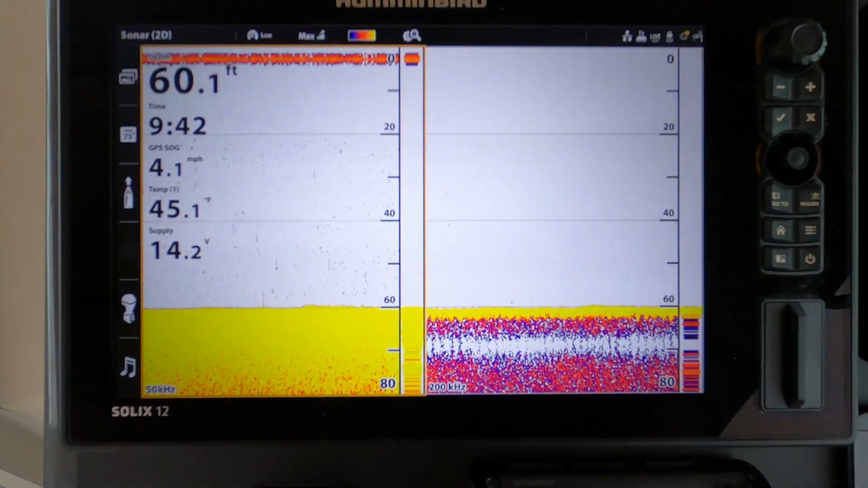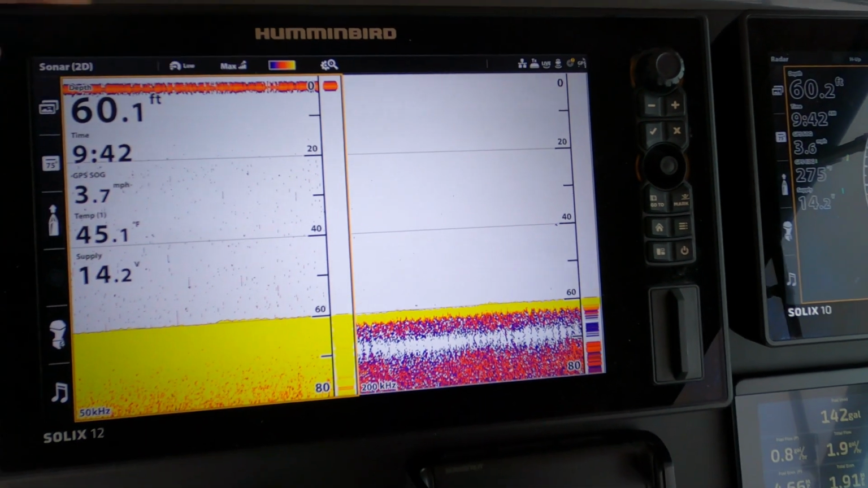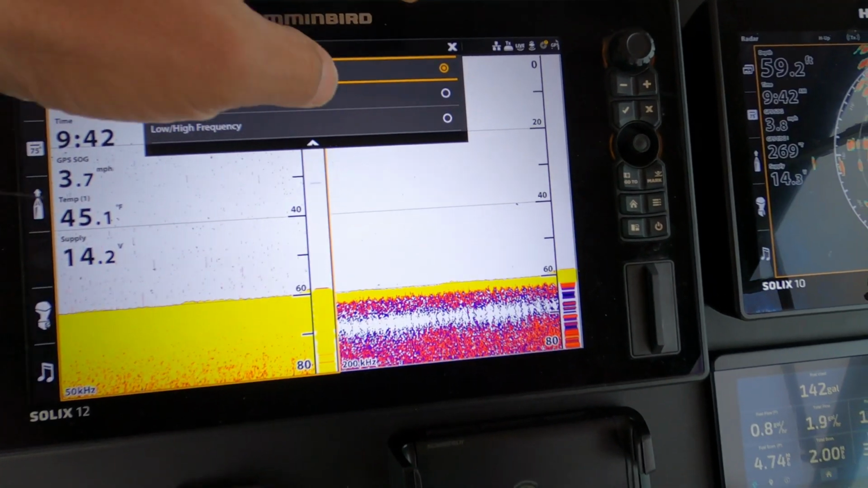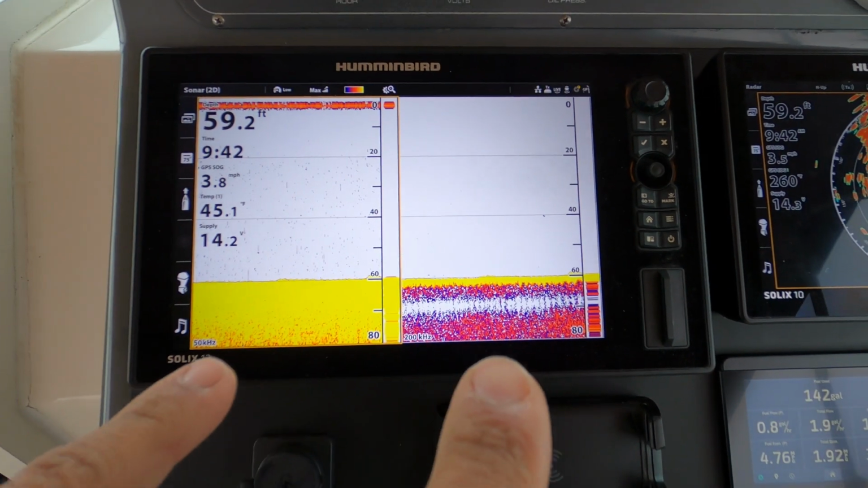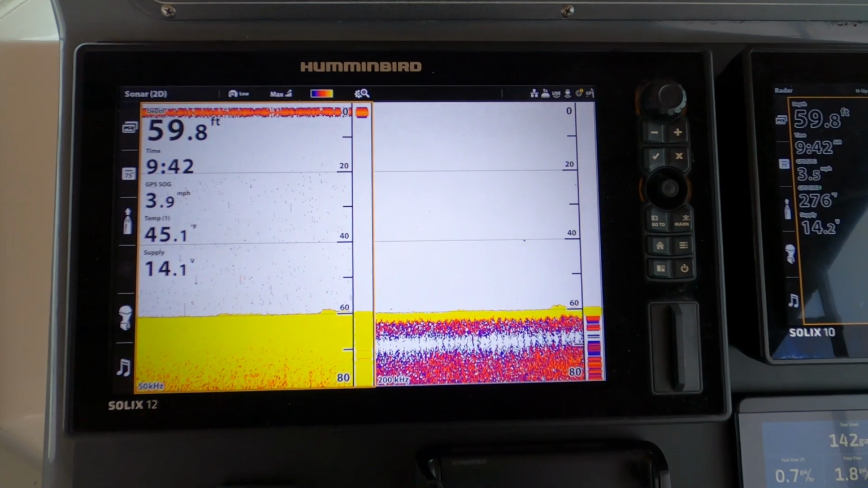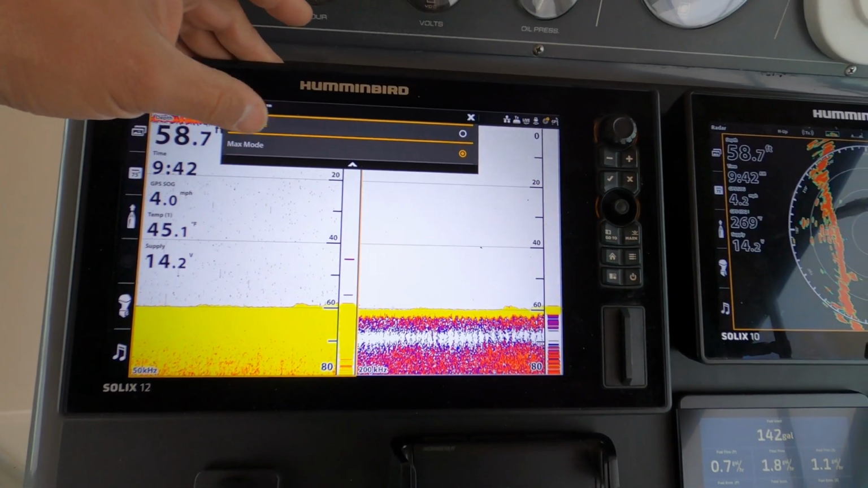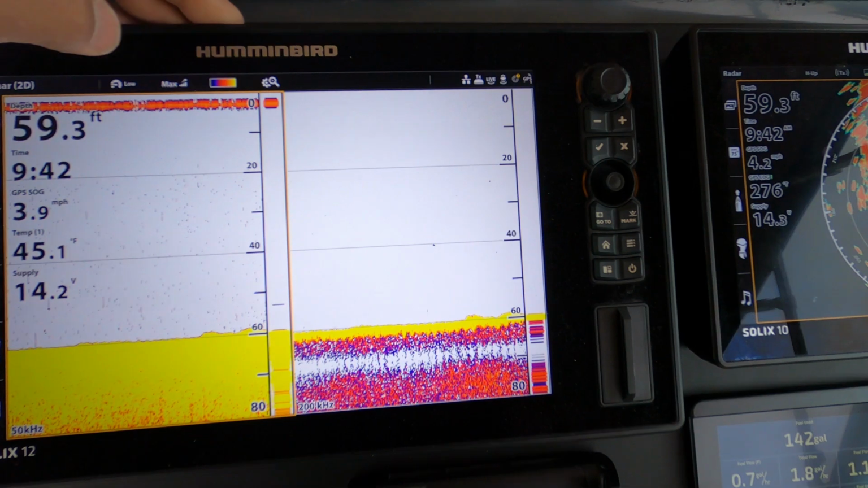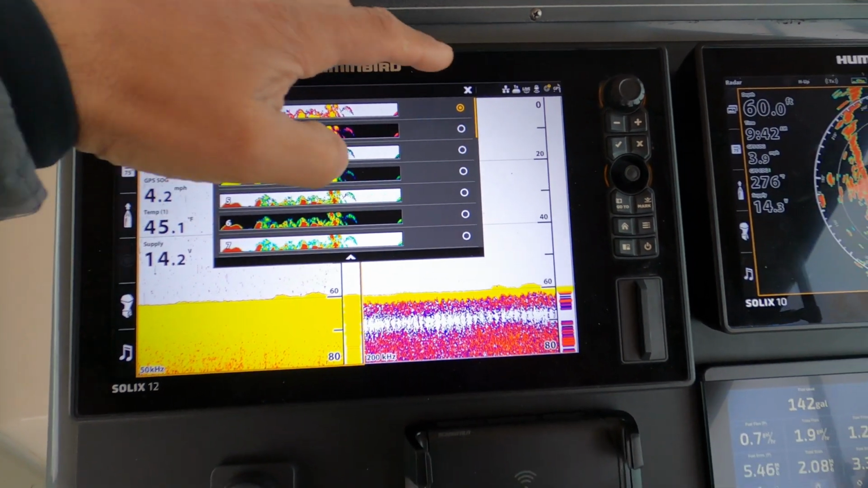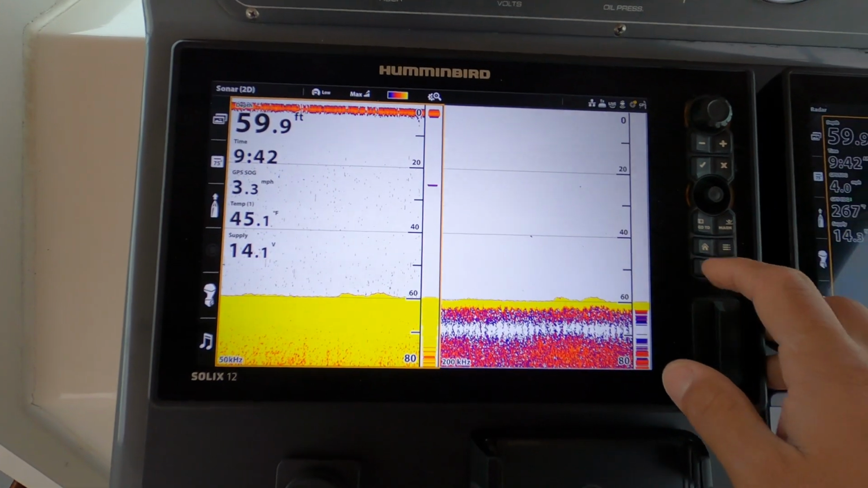So first things first, this is our Solix, and you'll see there's some things up here on the top of the unit. Here you can go in here and you can change the frequency. What I tell a lot of people to do is put it on a dual frequency screen so you can see them side by side and kind of interpret what each frequency will do for you. Next one over is your switch fire mode. We tend to run that in max mode. Your various color palettes, you can choose whatever works for you. And then this is a zoom setting over here, but let's go into the settings.